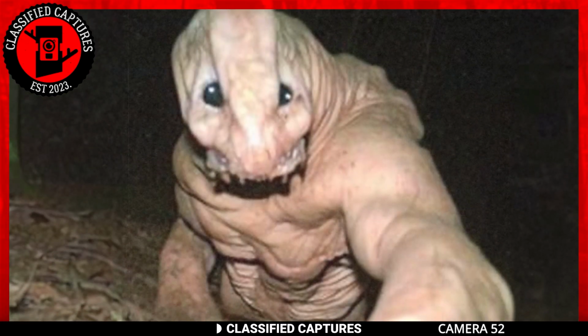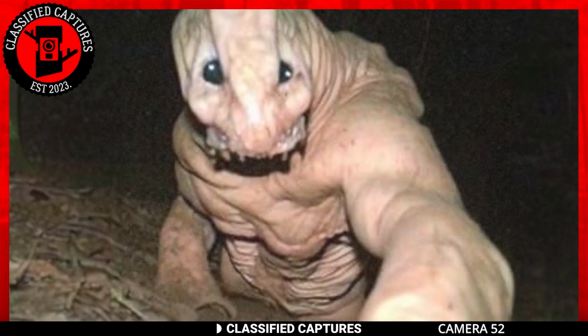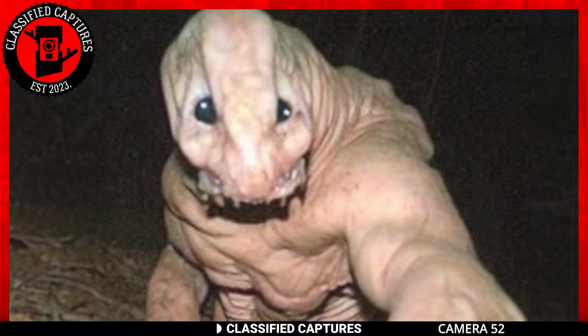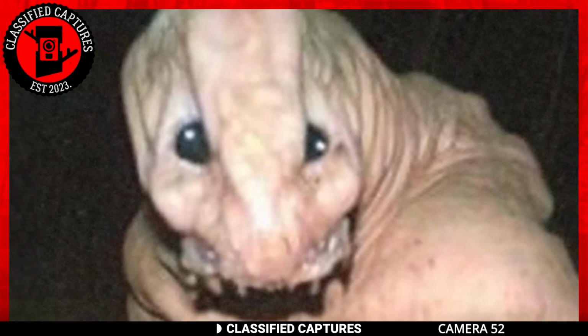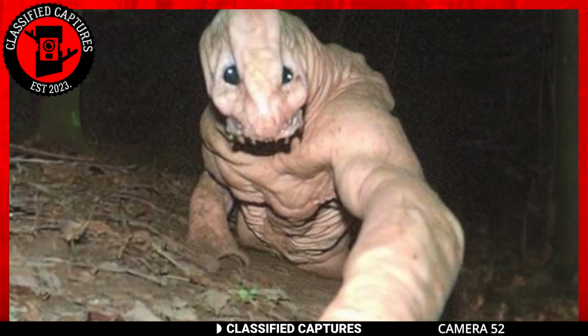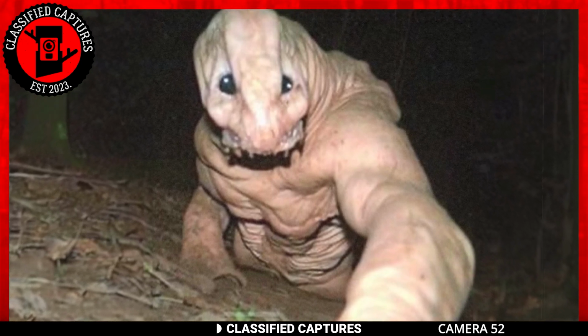This creature, whatever it may be, seems to be crawling along the ground, arms outstretched toward the camera. The question remains, are we gazing upon an actual living entity, a person skillfully adorned in a costume, or a meticulously orchestrated hoax? The answer, my friend, might just be as curious as these snapshots themselves.